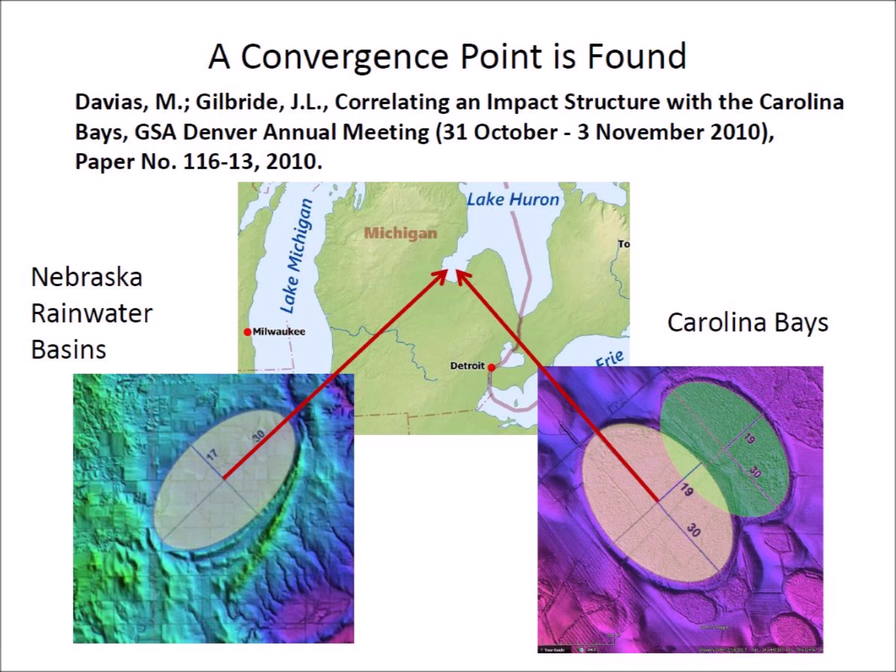In 2001, elliptical features called rainwater basins with the same geometry as the Carolina bays were found in Nebraska. In 2010, Davies and Gilbride calculated the convergence point of the Carolina bays and Nebraska rainwater basins at Saginaw Bay in Michigan and proposed that an extraterrestrial object impacted at that location to create the bays.